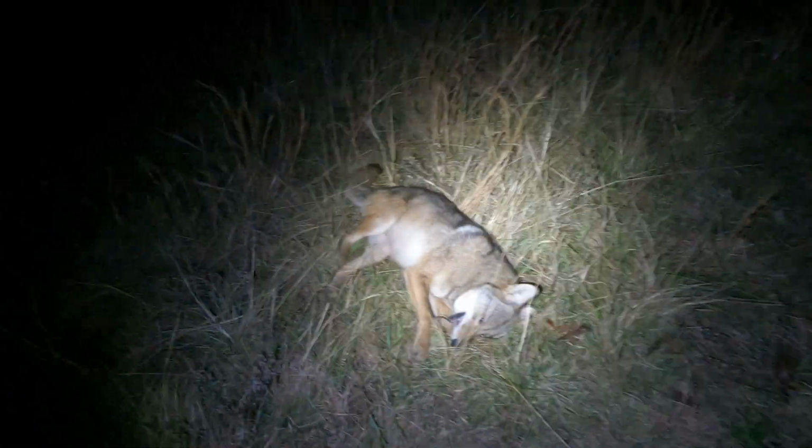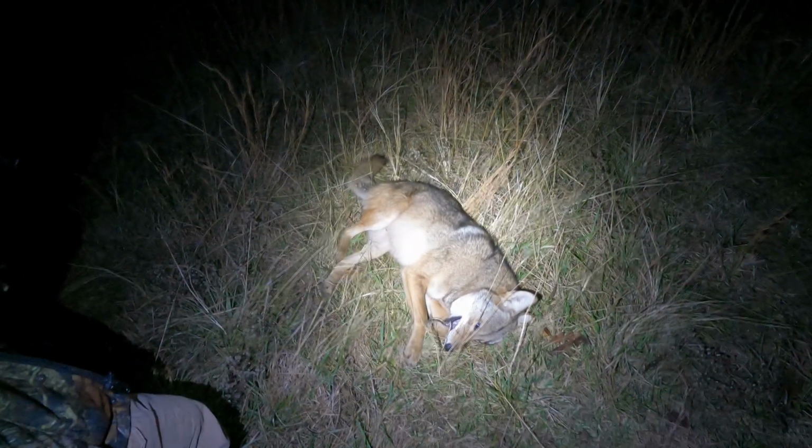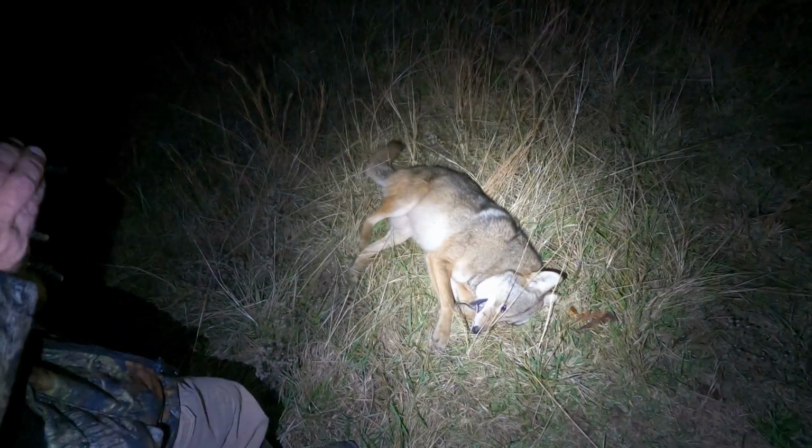Long story short, me and Dad thought we heard some stuff behind us, and we was listening real good, and he said, right here's some in front of us. Or right here's one in front of us, and right there it lays. He hammered it down. Another one took off down through yonder somewheres, but this one was so close.